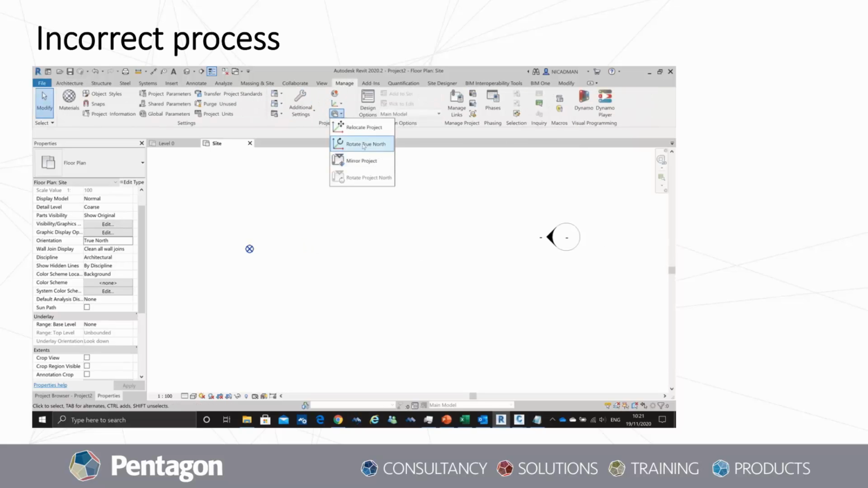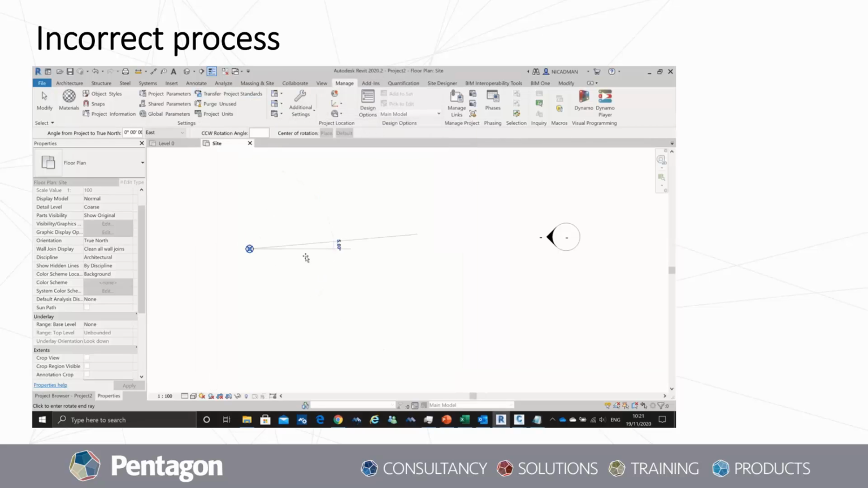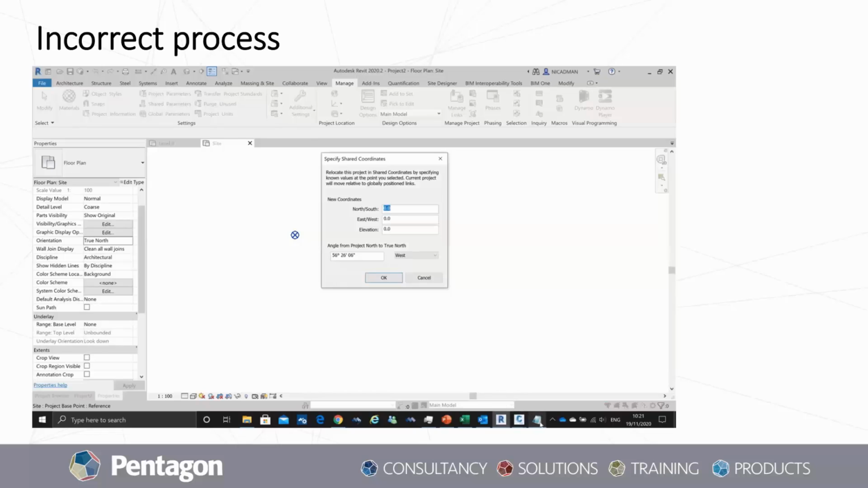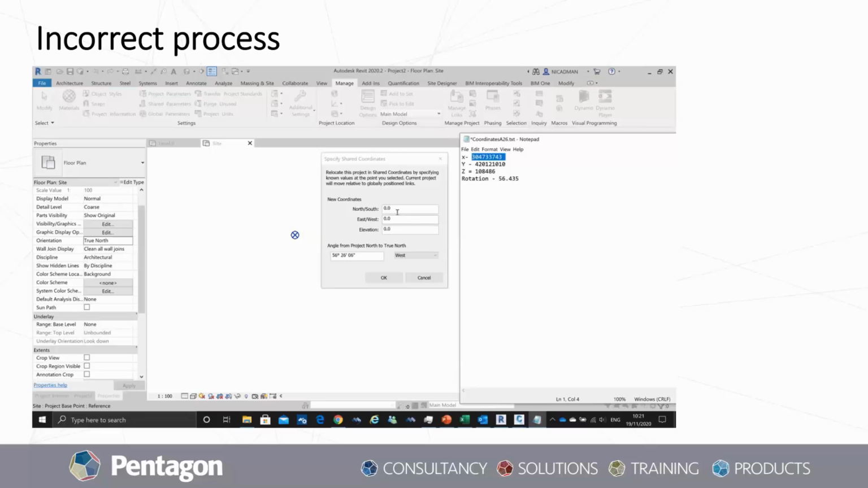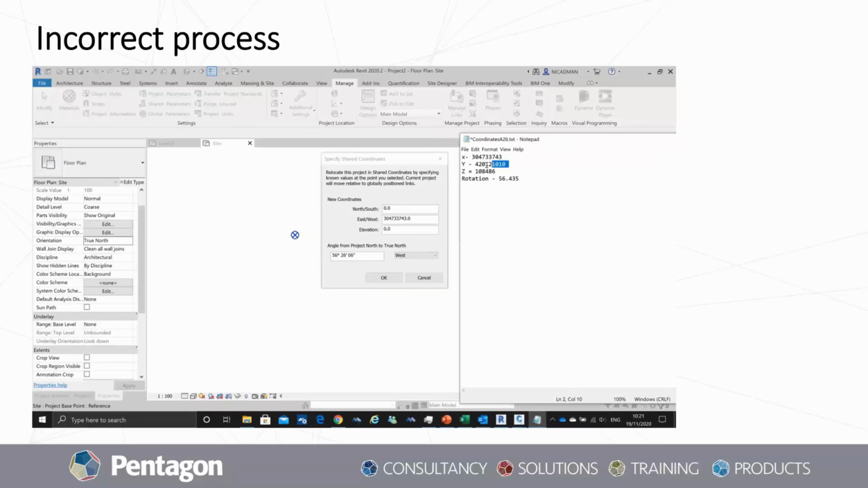Now, I have the project base point selected. I'm going to set the true north to the same value as I did before, so 56.435. And again, with that still being selected, we're going to specify the shared coordinates at the point. Okay, now again, same concept. We're going to put in the X and Y values. Now, if you remember in the previous example, once we had finalized this, the project base point came over and was situated in the same place as the survey point.